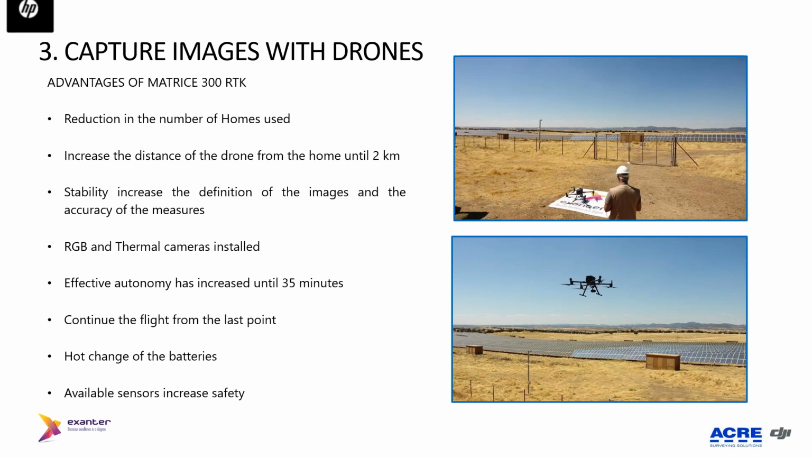As I said, and as you saw in the video, the stability increased the definition of the image. That is one of the targets when we take the image outside. Another important issue is the possibility to take pictures from RGB and thermal cameras at the same time, which also gives a huge advantage in front of our clients, and I will show you in the following slides.